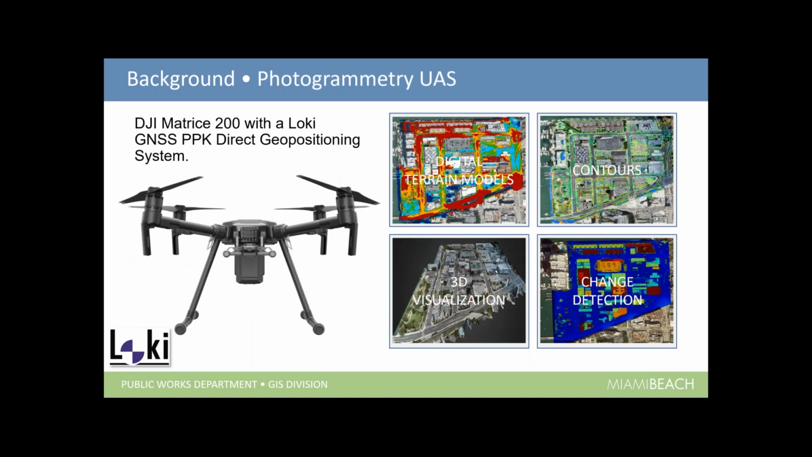Since that started to pay off and we saw the benefits of using photogrammetry with the UAS, we moved up to the DJI Matrice 200 with the Loki, which is a lot more stable platform that allowed us longer flight times, cover more area. And we started doing a lot of photogrammetry, exporting out digital terrain models, contours, 3D models, doing change detection, a lot of before and after the storms on the beaches, and to look at the volumes of sand that was washed away or lost, that kind of stuff.